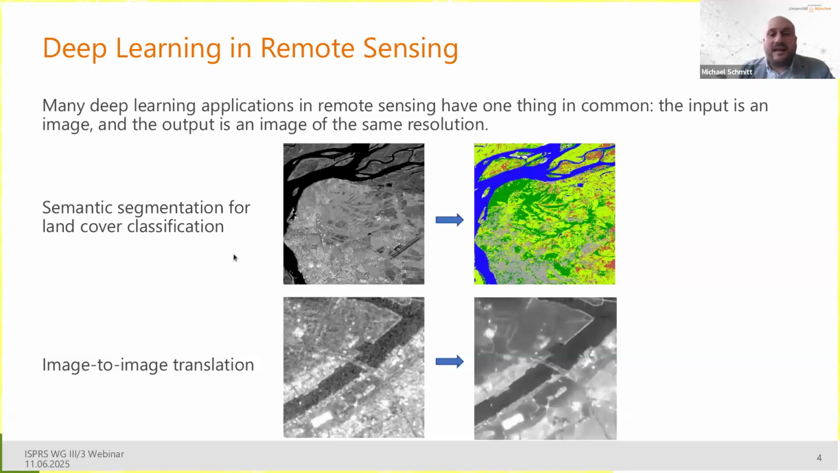In the first row, we have the classic case of semantic segmentation for land cover classification. So the input is an image and the output is a land cover map of the same resolution. Another example is image-to-image translation. In this example here, the input is a SAR image and the output is a pseudo-optical image. And of course, you can extend this also to many other tasks. For example, for pixel-wise soil moisture estimation, or pixel-wise biomass estimation and other things like that. So many of the tasks in deep learning for remote sensing are this style.